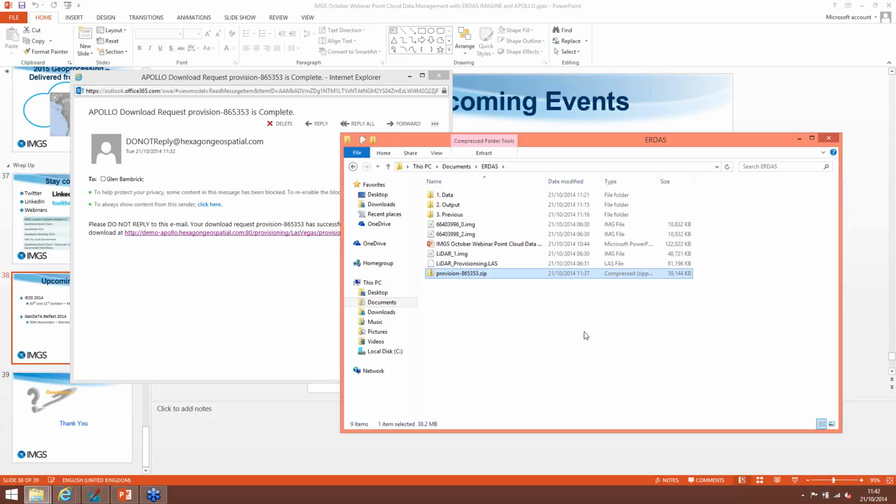So it's really up to yourself. If it's a LAS file, it automatically assigns it as point cloud. If it's a movie file, or an MPEG file, it automatically puts it as movie.